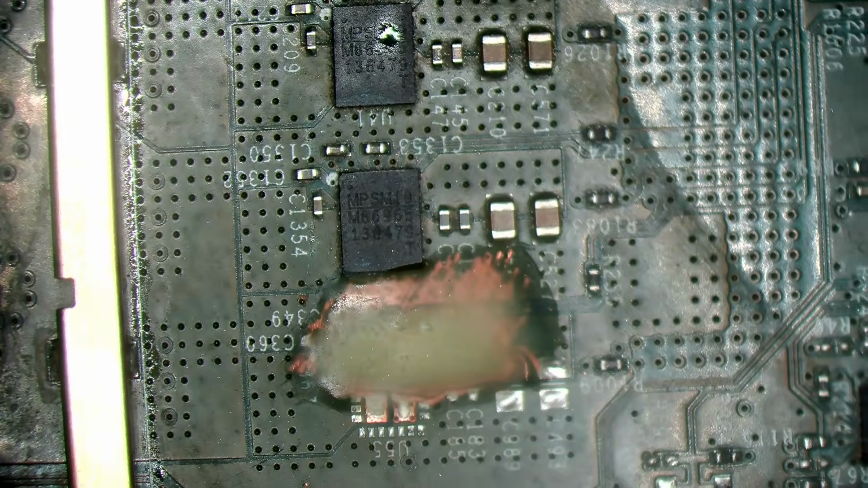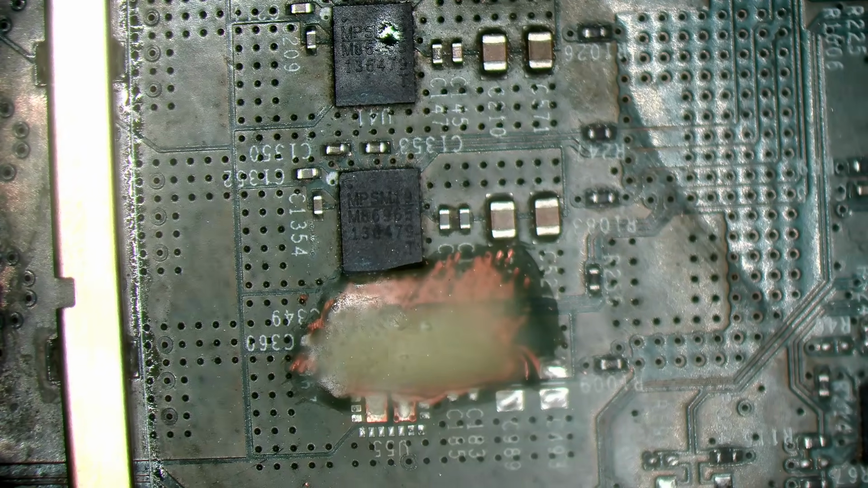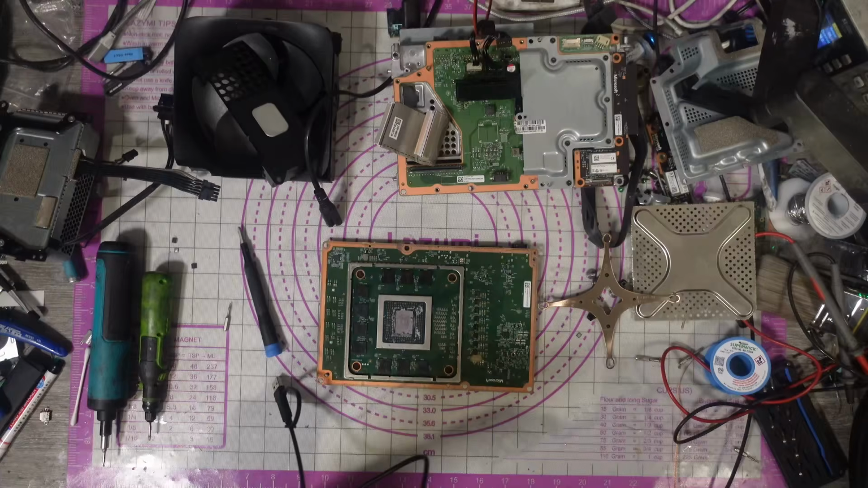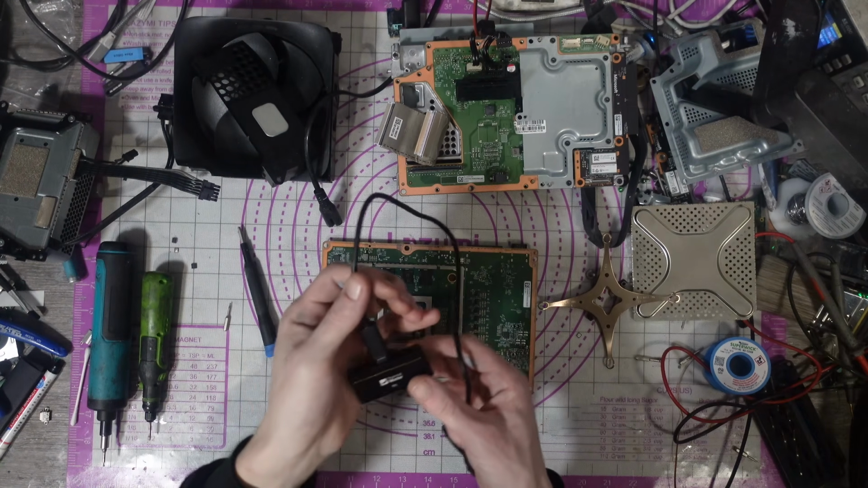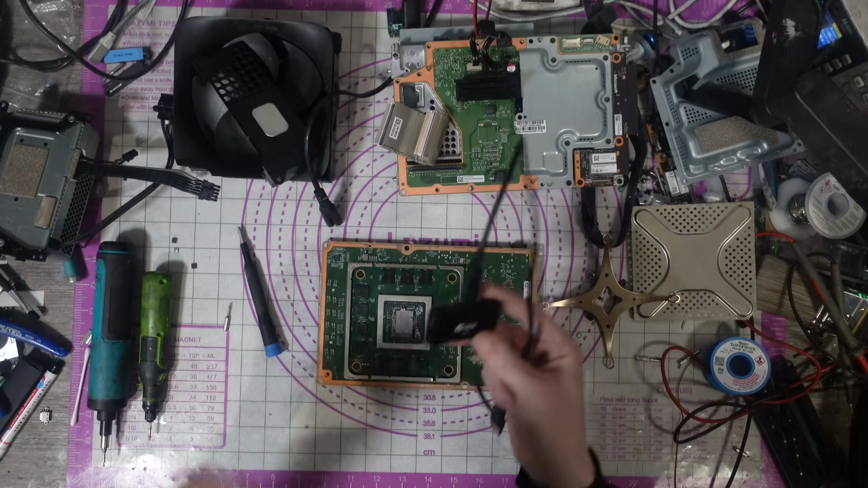Okay, so what I'm going to do then, I'm going to inject voltage into this and I'm going to use the thermal cam. I think that's the best thing to do. So since I did the original video, I've actually got a new thermal camera. This is a Thermal Master P3.